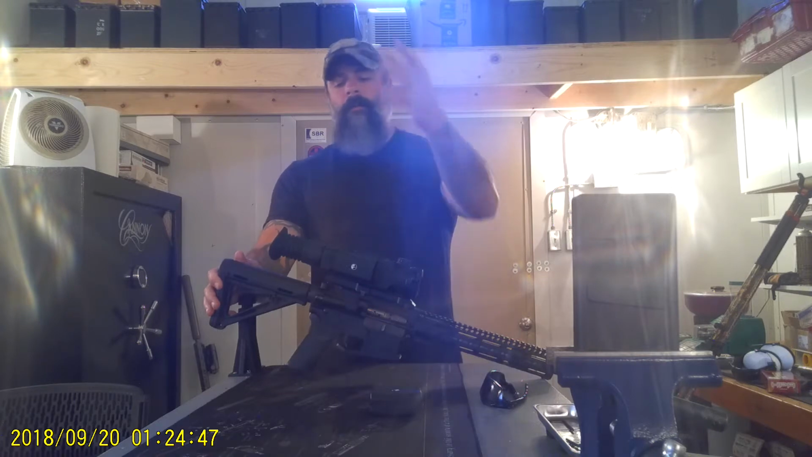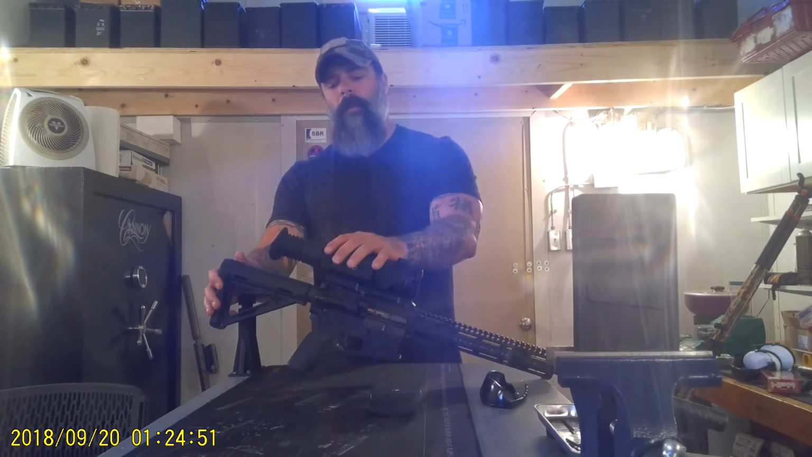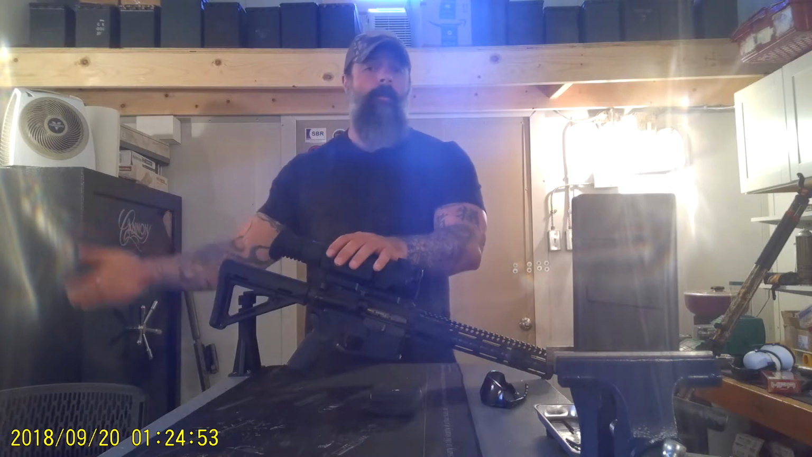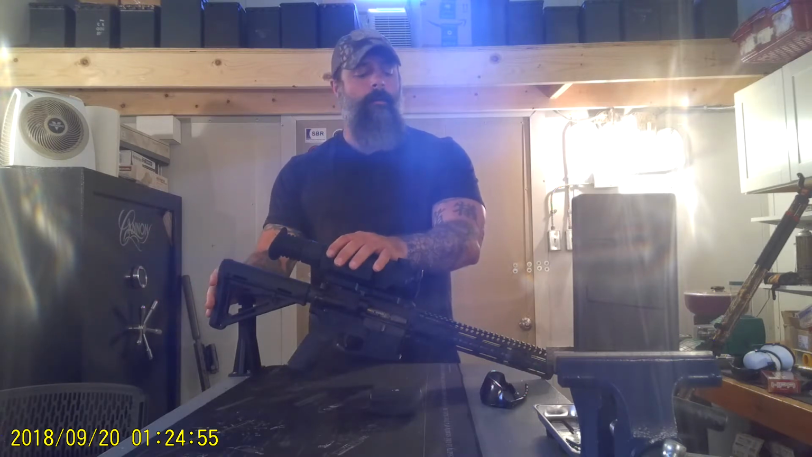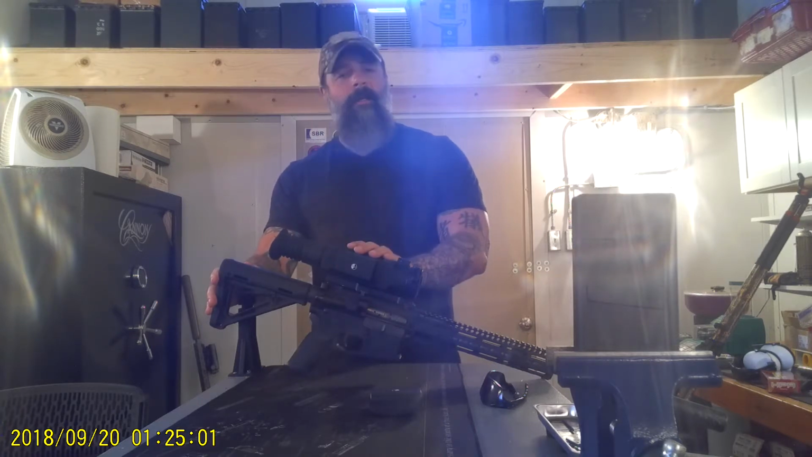Is the extra money I spent on the other thermal worth it? And it's a hard fight. It's a real hard fight to say that maybe I should have just got this one, because it does it all, and it does a real good job.